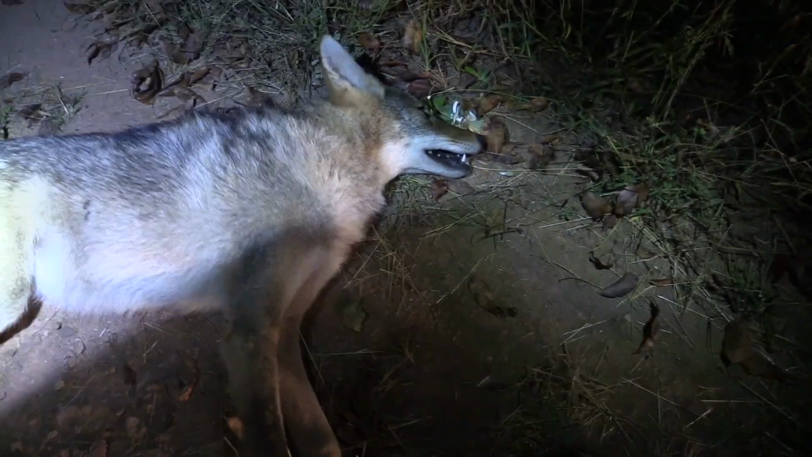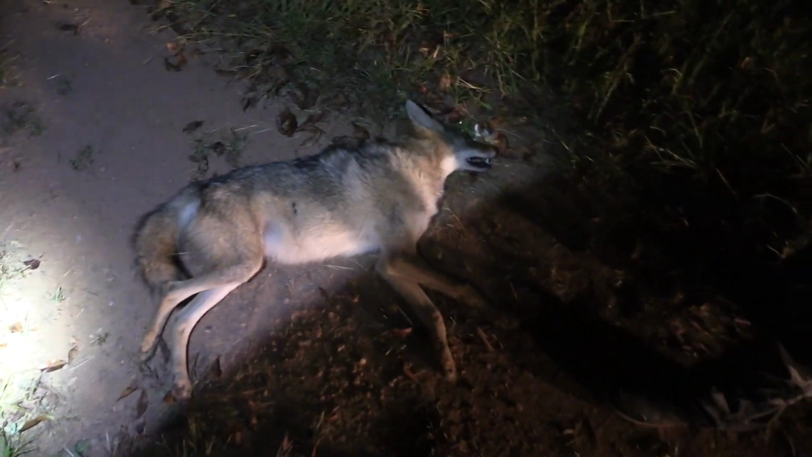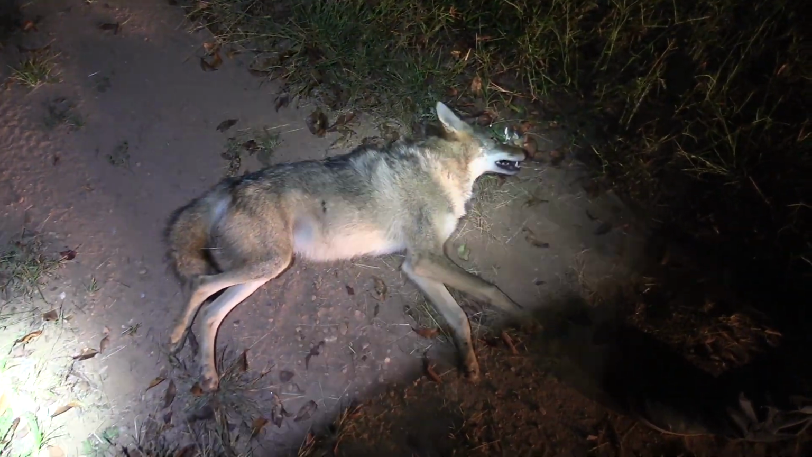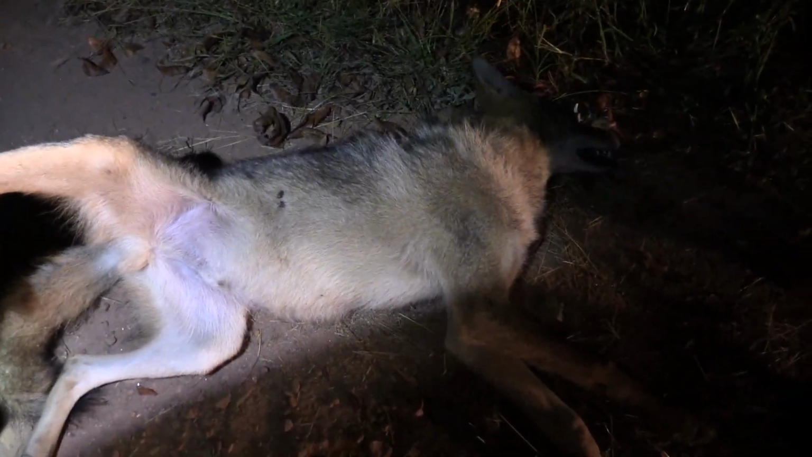Ain't that what they call that when their front paws are way longer than everything? It kind of looks like Quasimodo. Shaped funny. What, do we have a male or female? I think it's a female. No, a little big old male.